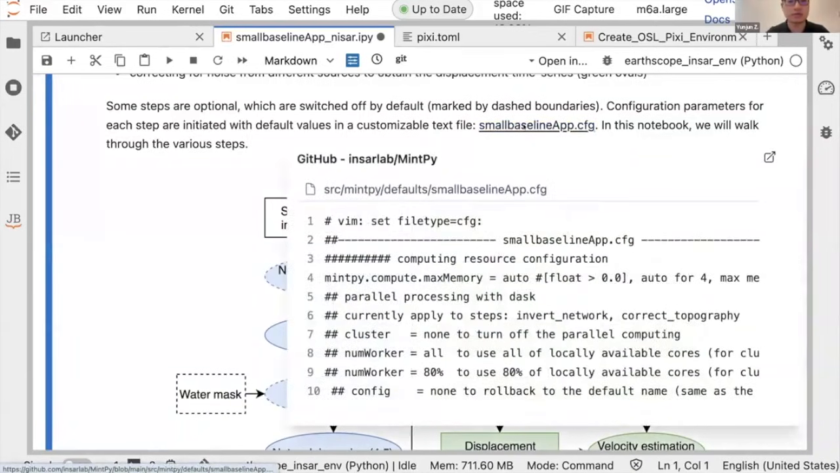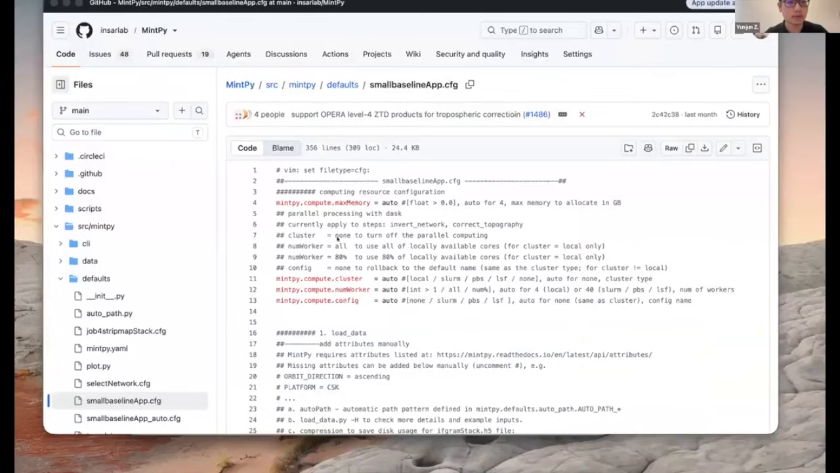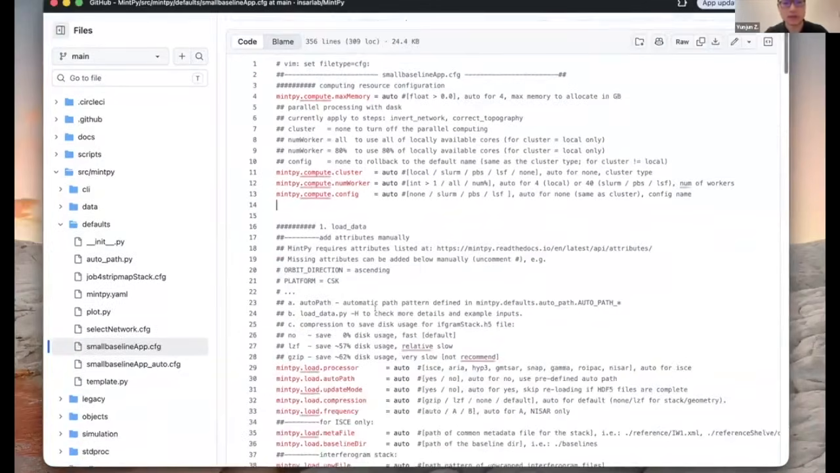Let me try to reshare the entire screen. After you click the link, it will bring you to the GitHub repository. And here you can see the full configuration file.